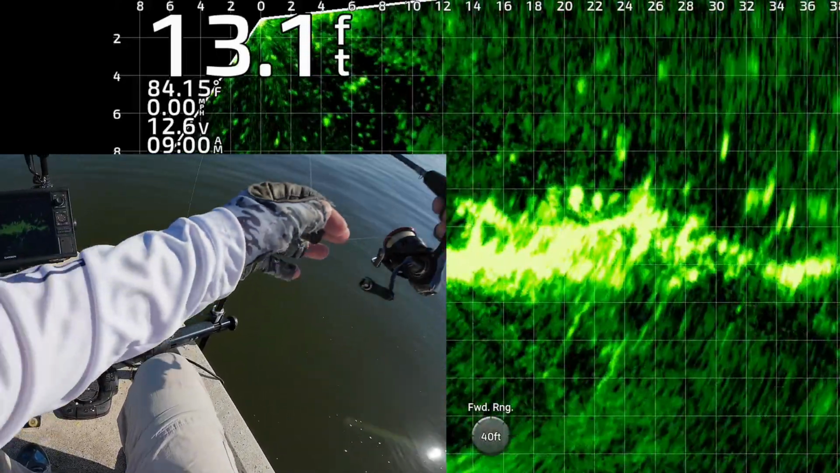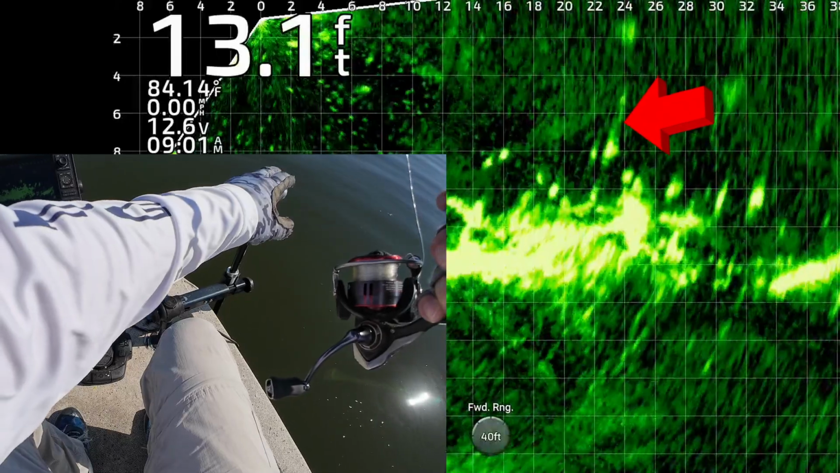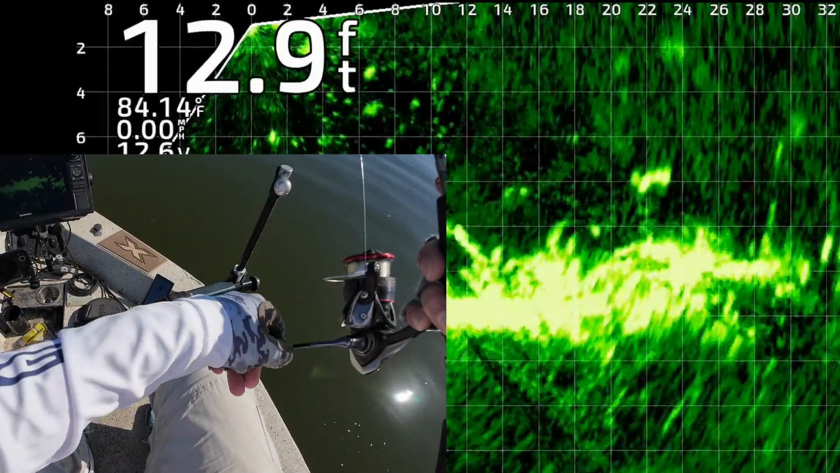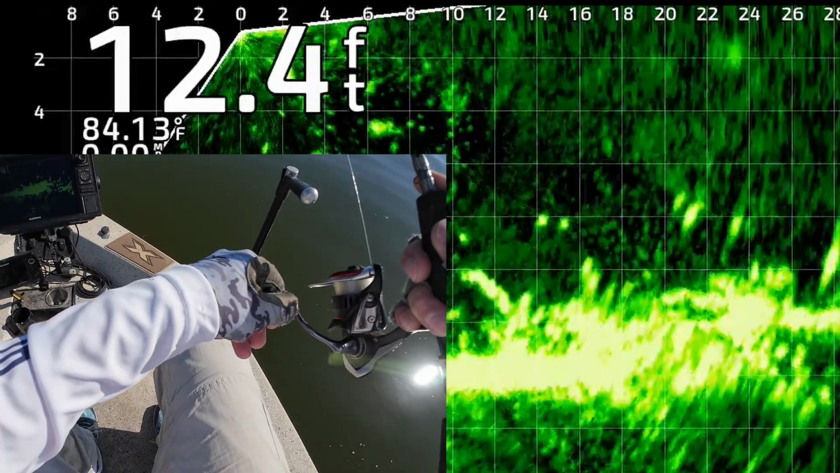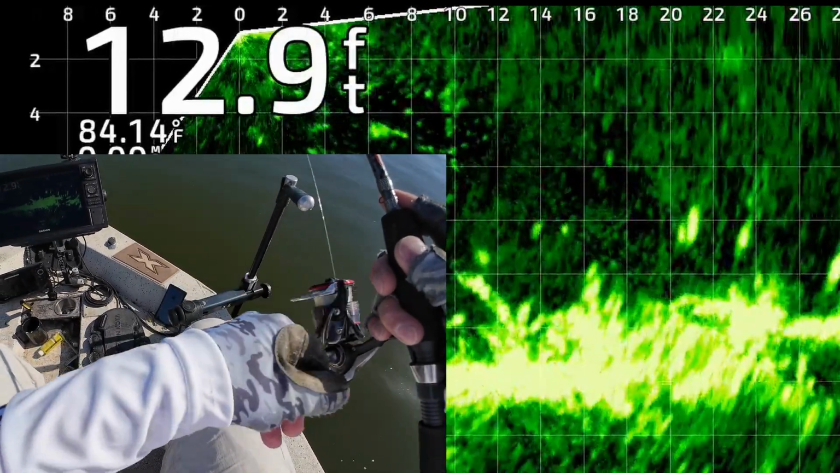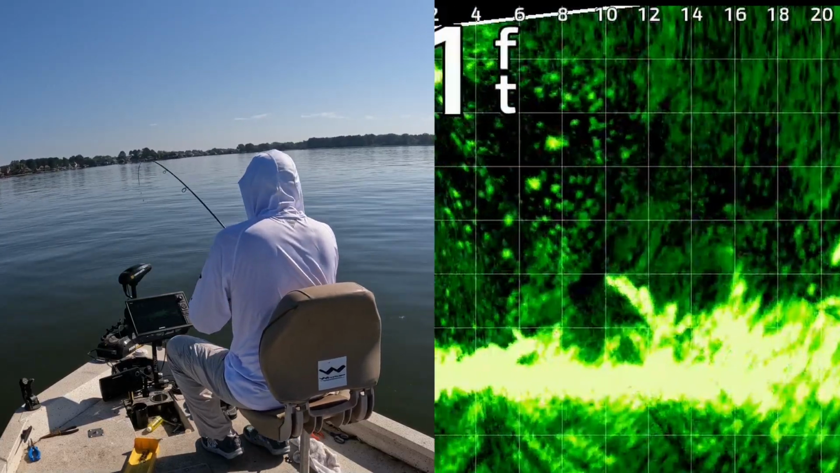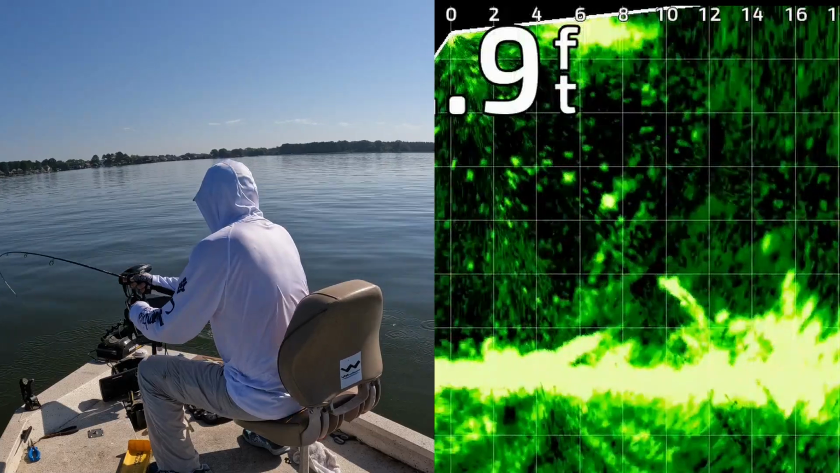Now, for me personally, this time of year, for the most part, I'm not really targeting specific fish. At least I'm not on this day. I'm seeing a bunch of fish on the structure, and I'm just trying to trigger a reaction bite, reeling it above them. There we go. He came and nabbed that one. That one got it. Yes, sir.